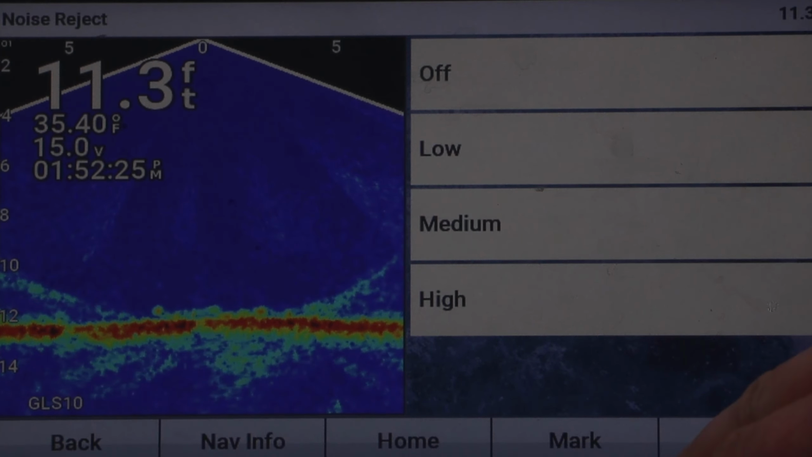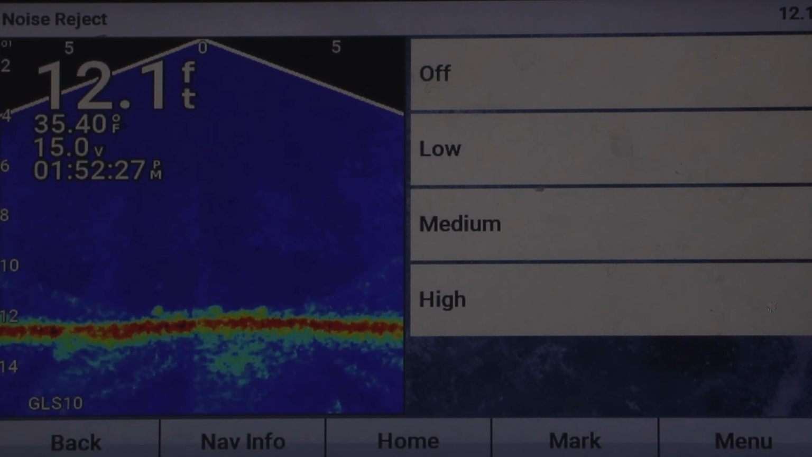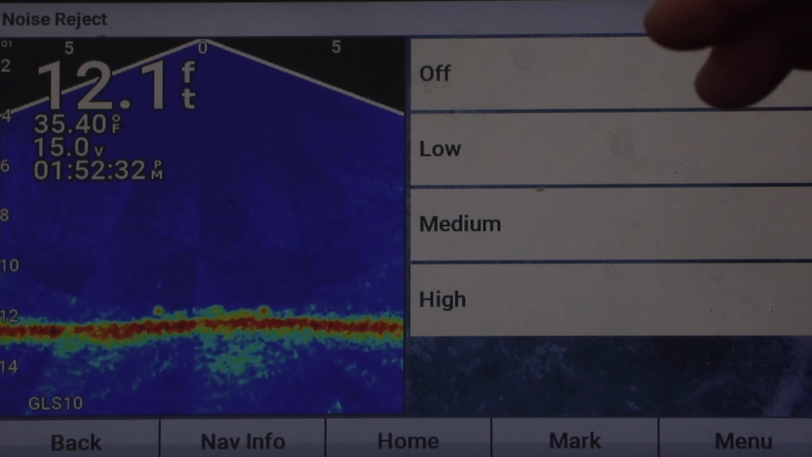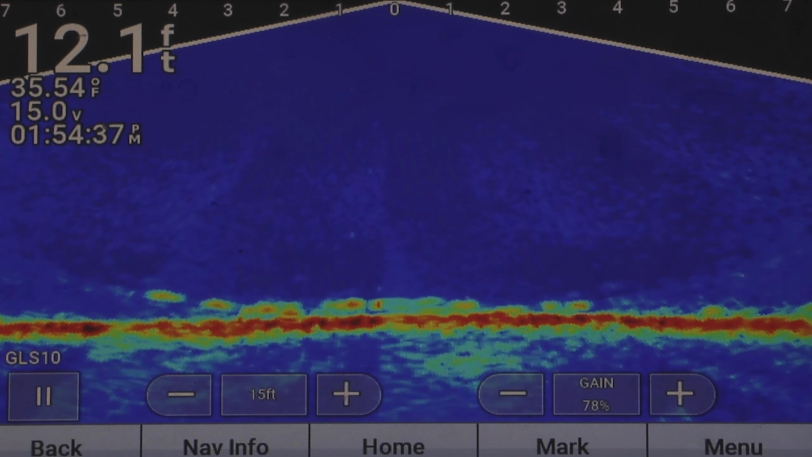Obviously low, medium, you still don't get much clear, but high kind of gets rid of those three lines in the middle of the screen there, so you guys get a clear image. So those are the settings I like to use.